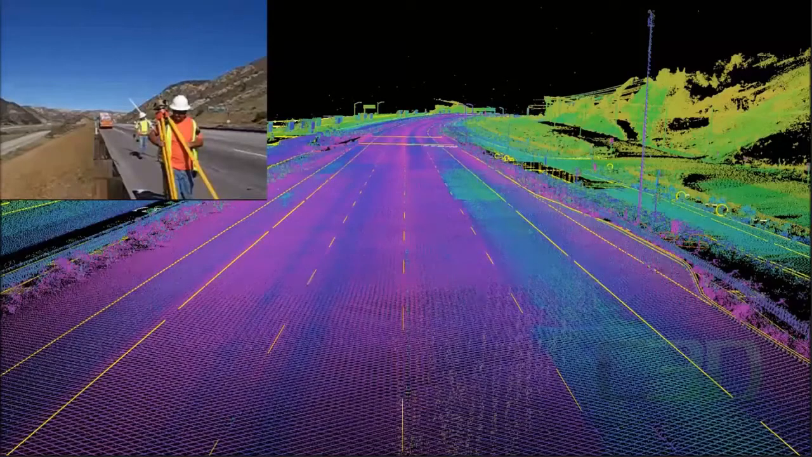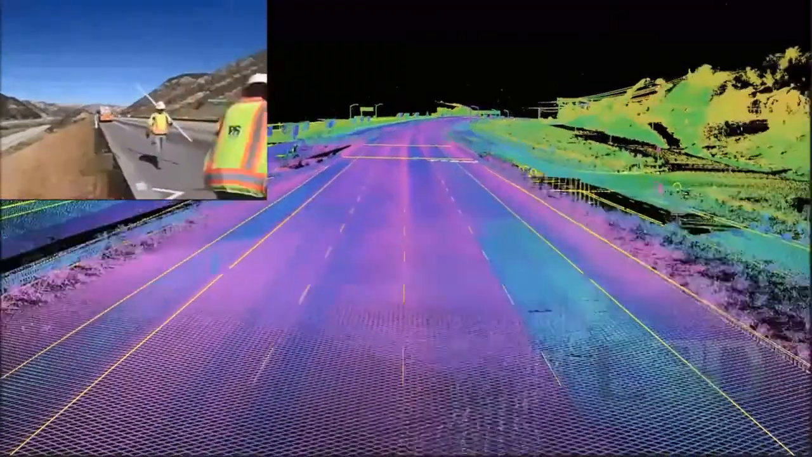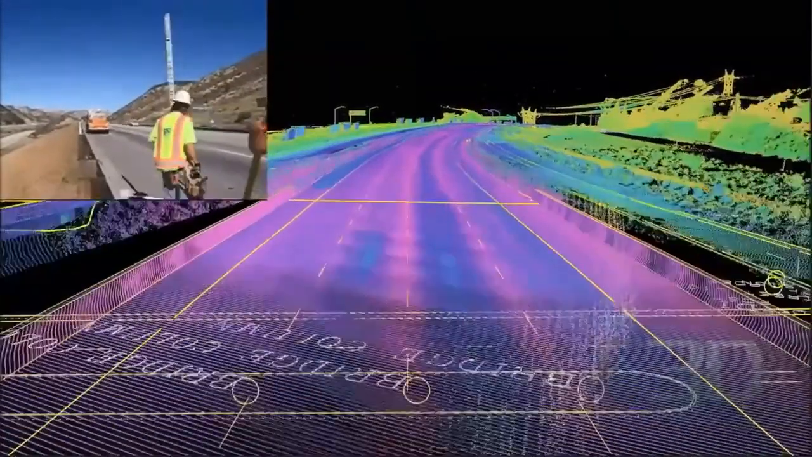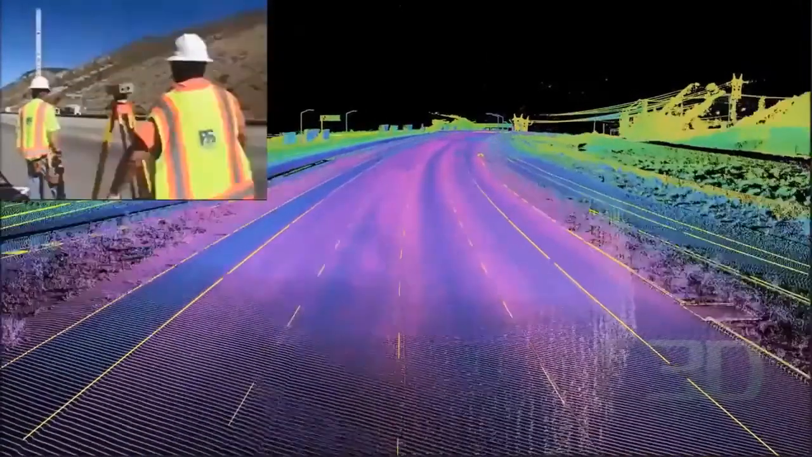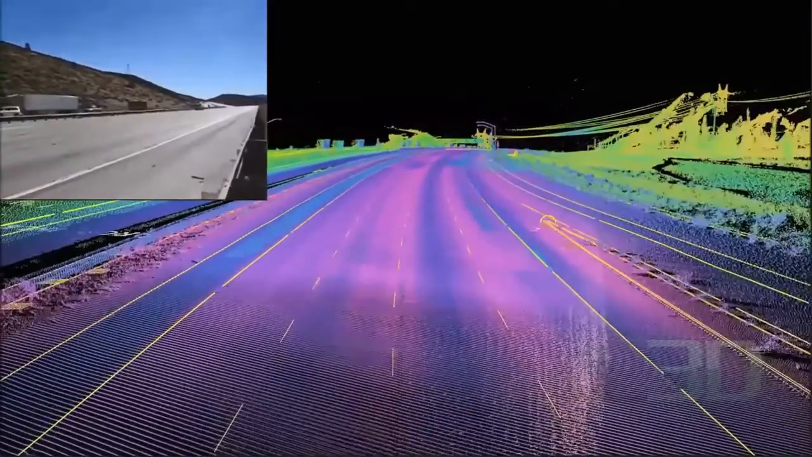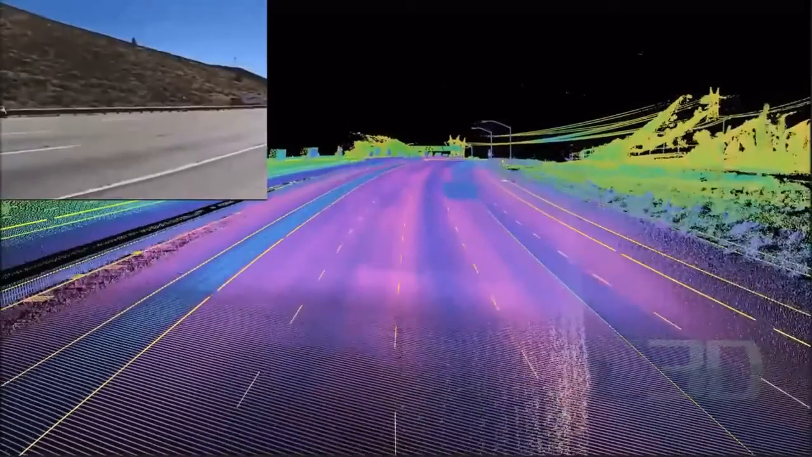So just to help those who are unfamiliar with LiDAR, what is LiDAR? It's light detection and ranging. It's a remote sensing method used to examine the surface of the Earth, essentially. So it uses light in the form of pulsed lasers to measure ranges or variable distances to an object. These light pulses, combined with other data recorded by the system, generate precise three-dimensional information about the shape of its